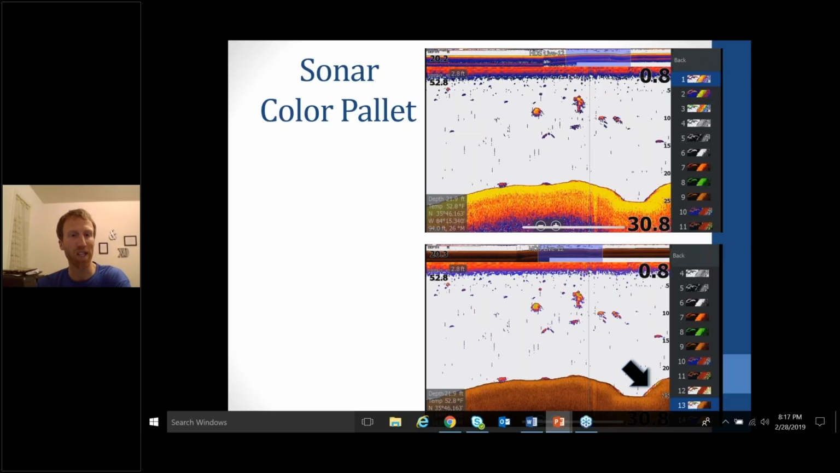Really the only difference between color palette 1 and color palette 13 is that the bottom of color palette 13 is brown. My favorite is color palette 13, because you can see the hard bottom on the bottom of the lake.